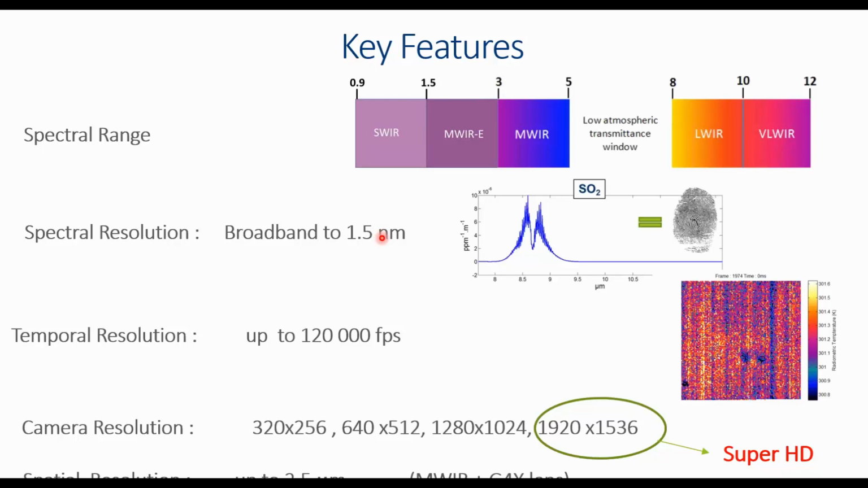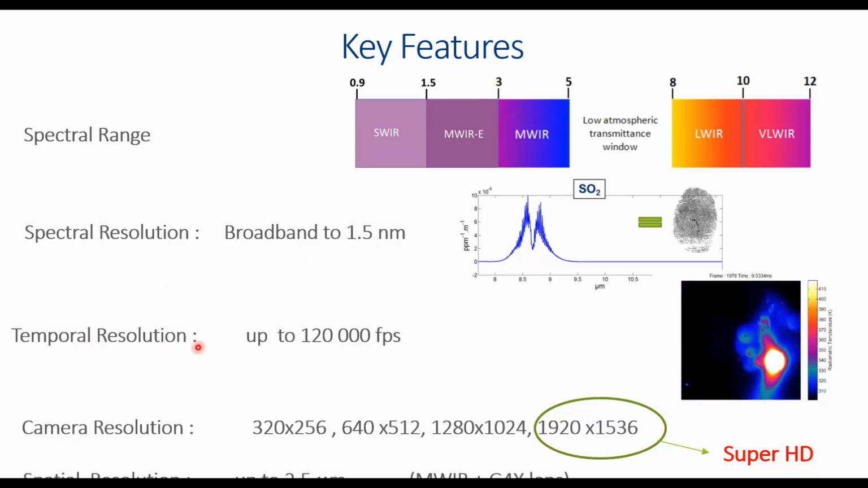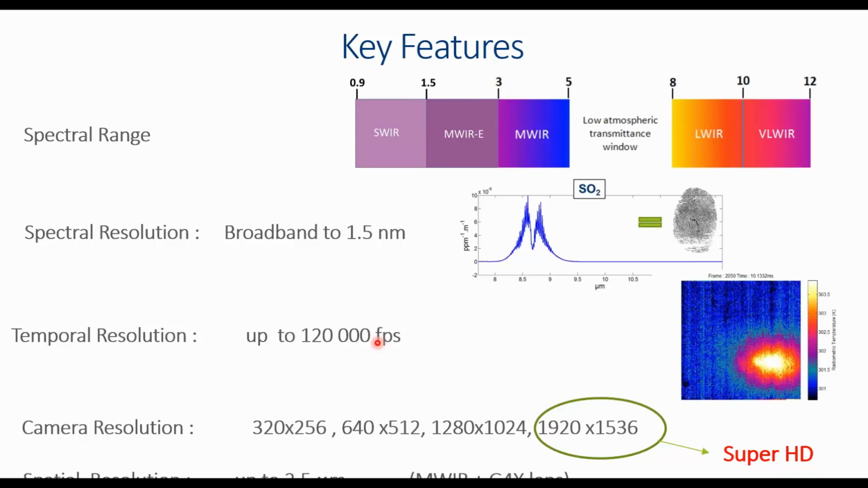And of interest for experimental mechanics, we offer broadband cameras with high temporal resolutions, the fastest infrared cameras in the market with up to 120,000 frames per second here. Using those cameras for digital image correlation is very ideal, since those visible cameras in digital image correlation systems are very fast, so you need an infrared camera that goes fast too.